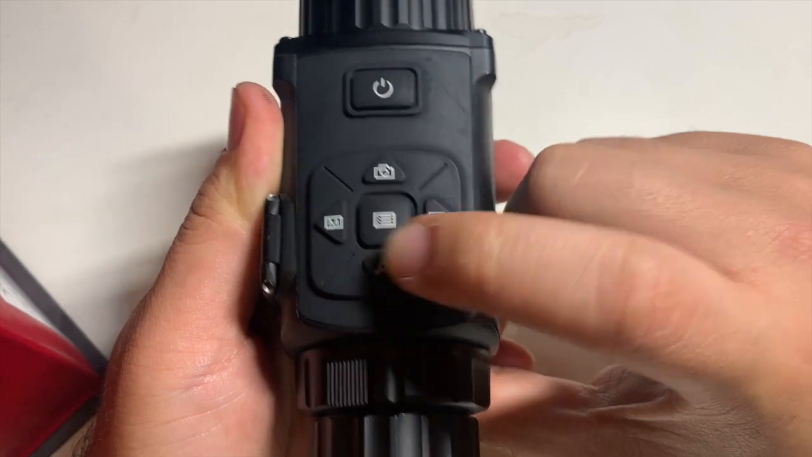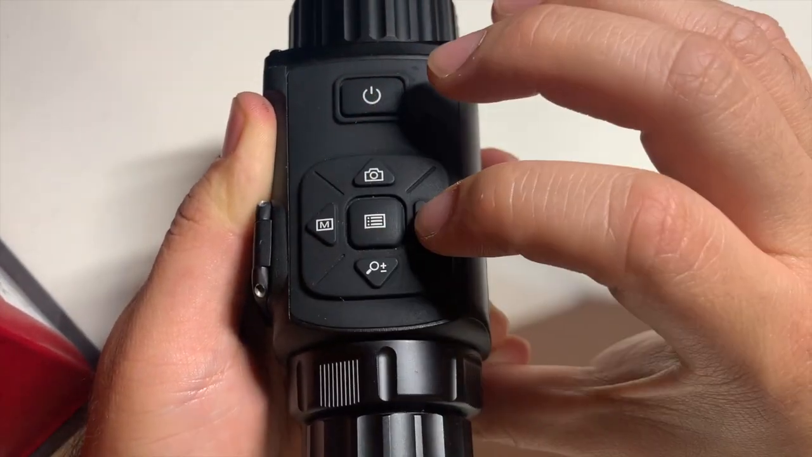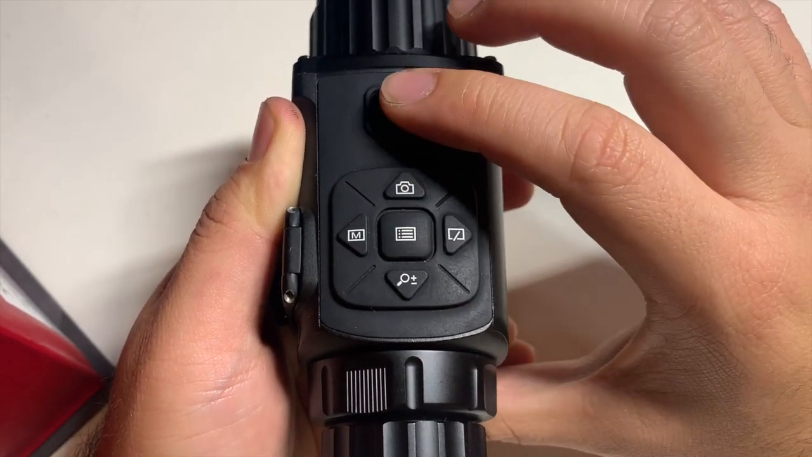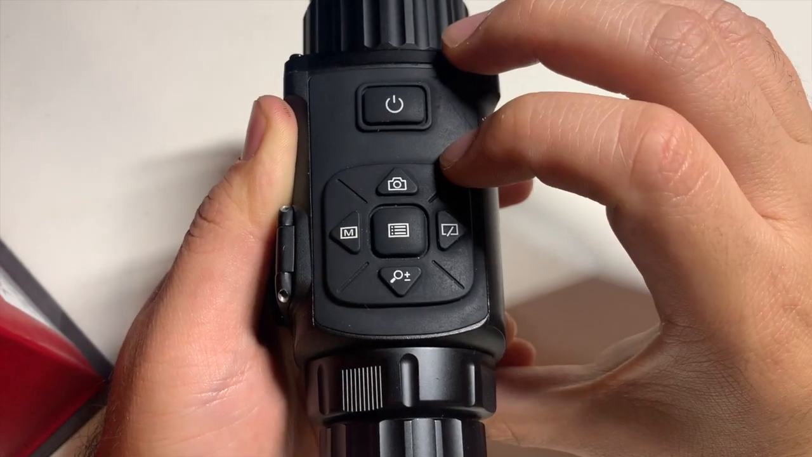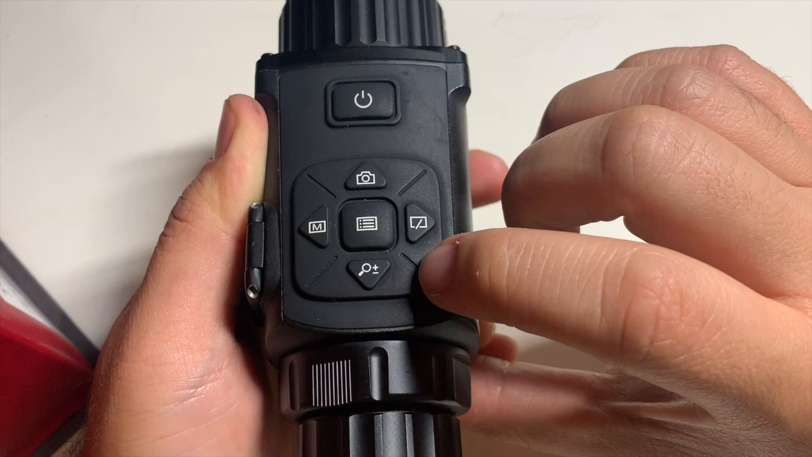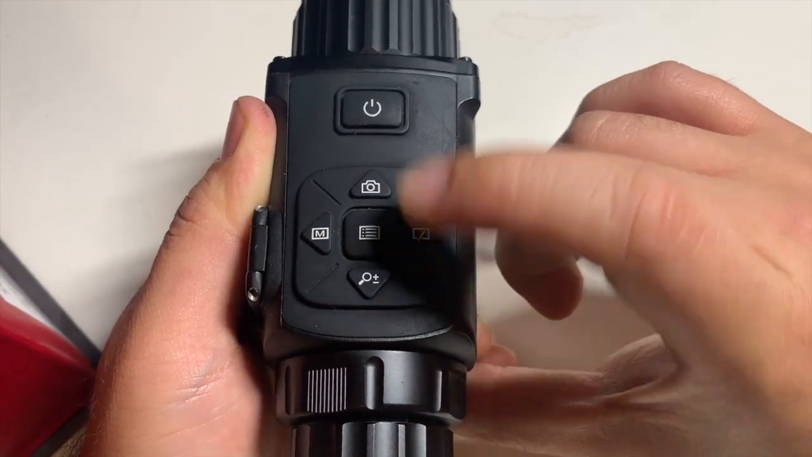So, okay, this is the top of the unit, and there's a few buttons. It has the camera record button, it has the power button, it has the menu button, and this has the zoom function. This is the zoom button. I forgot what this was.